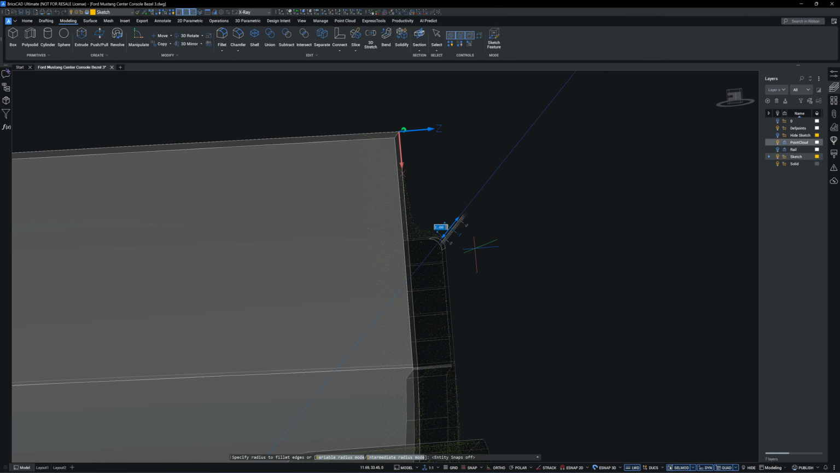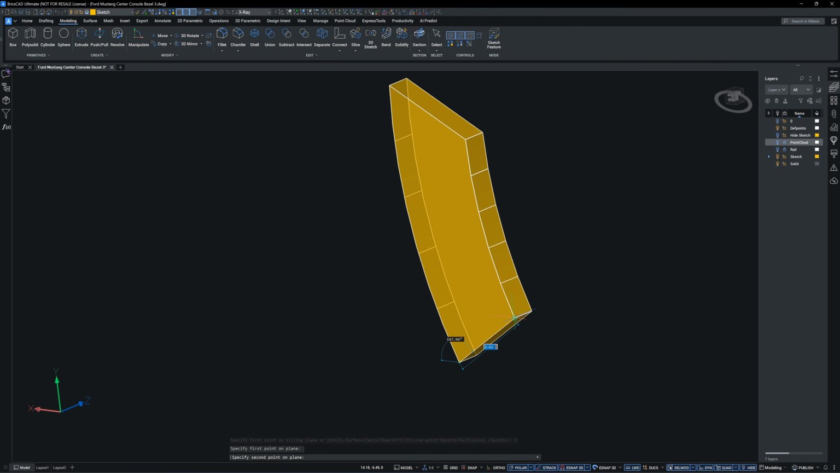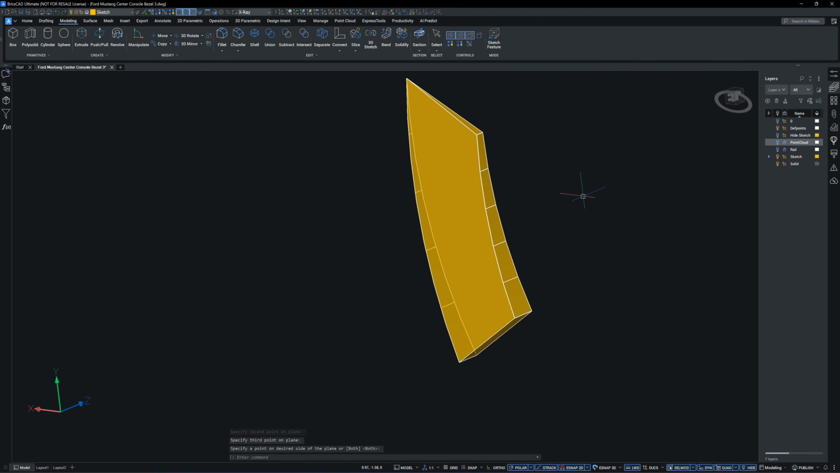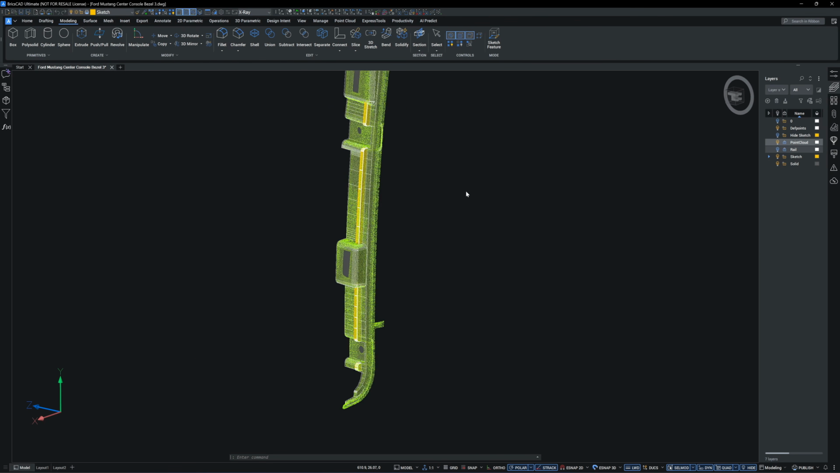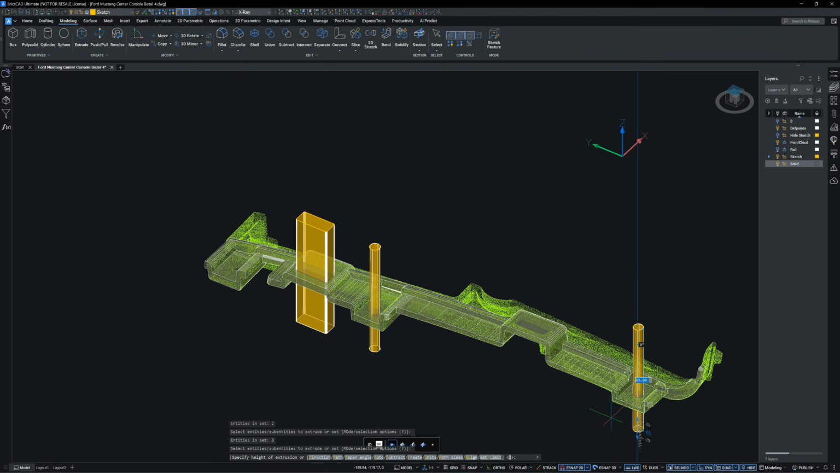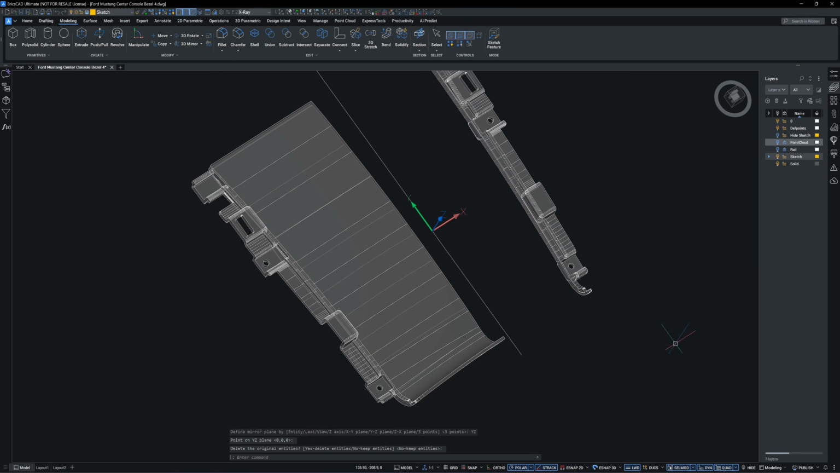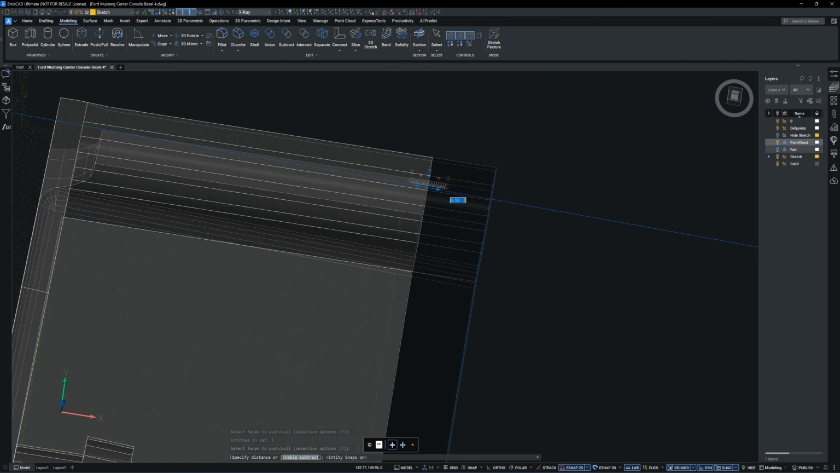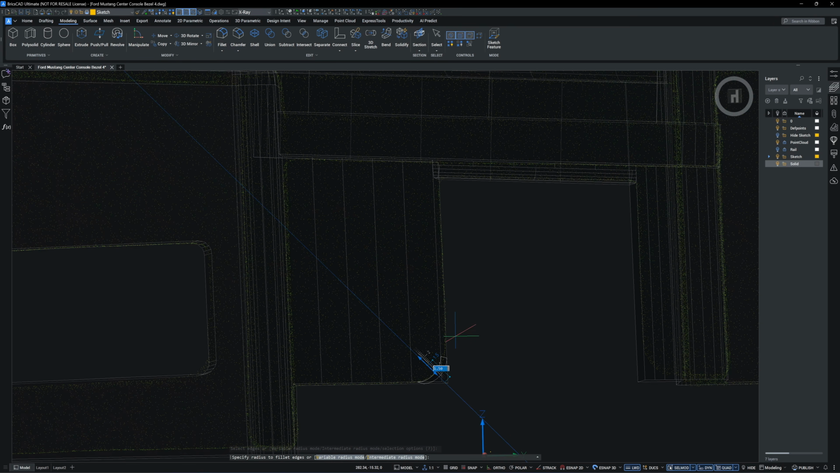Now I'm finalizing the details of the side bracket. There are quite a lot of them, but none require special attention to model. Next, I will mirror the left side of the bracket to the opposite side and then modify it to fit.